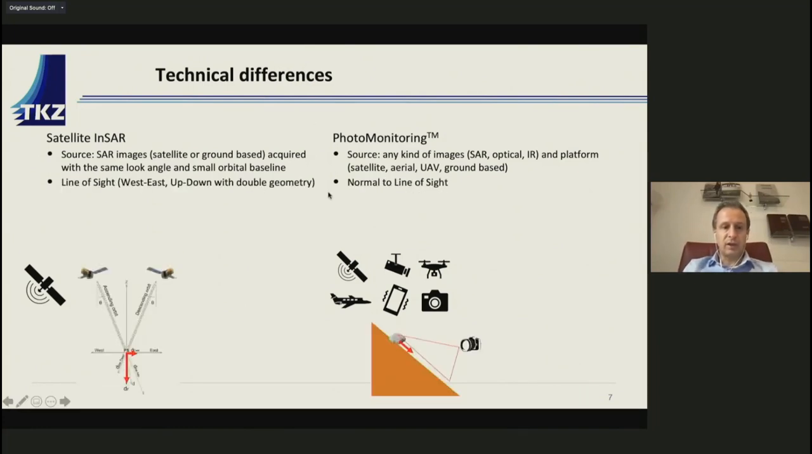More in detail about some features: what is the direction of movement that can be measured? With satellite InSAR, we can identify just one line-of-sight deformation geometry, while with photomonitoring we can see the direction of movement normal to the line of sight.